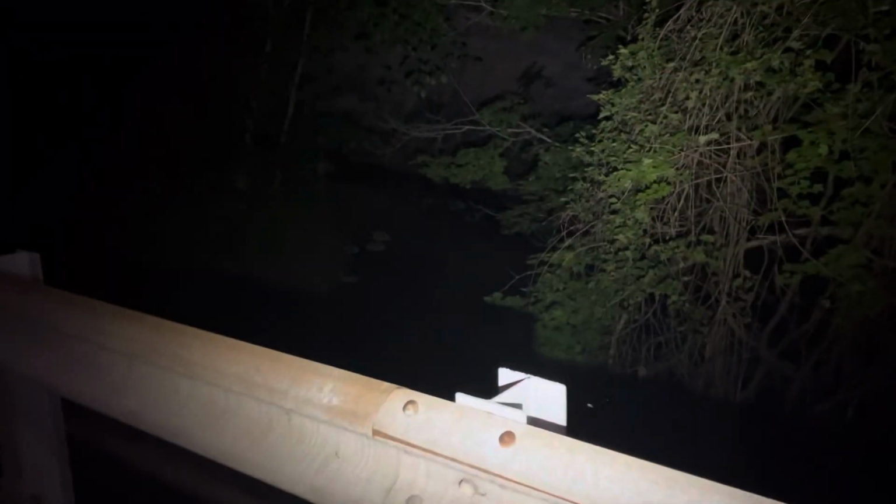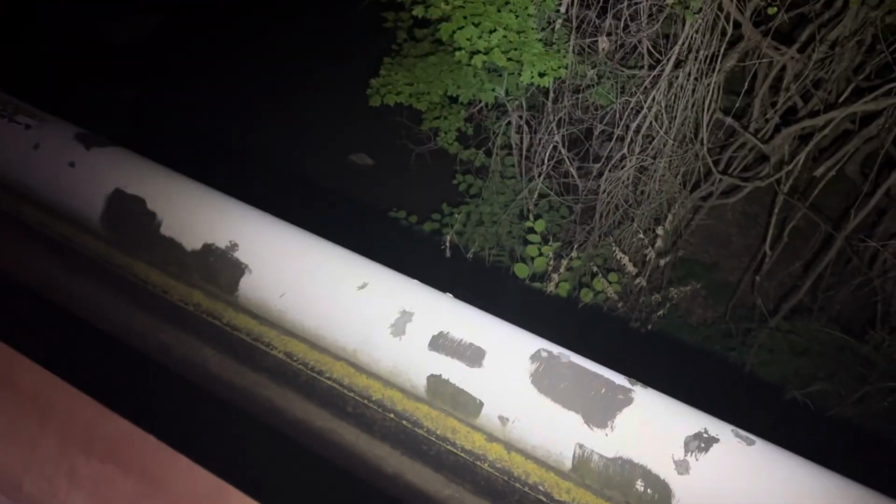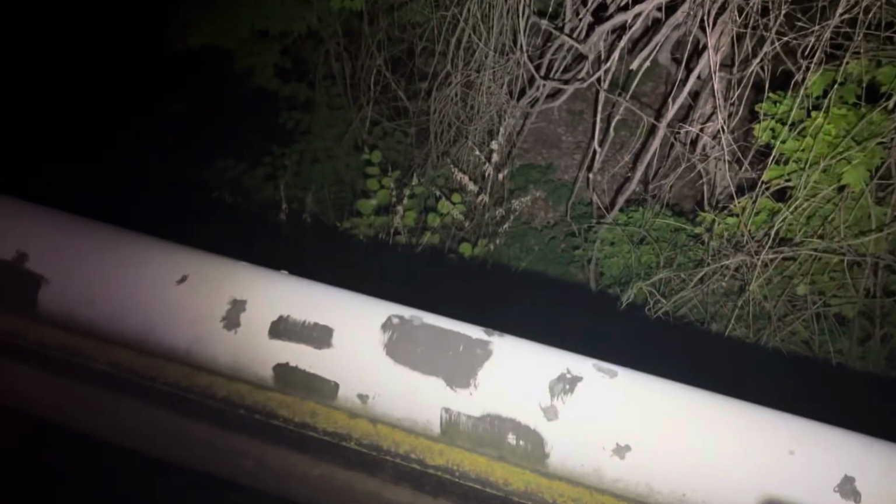The truck, the two of them in it, I'm sorry, noises over here, fell 15 feet down. So just so you're wondering, that's 15 feet right there, going down there. And the truck hit on its side.